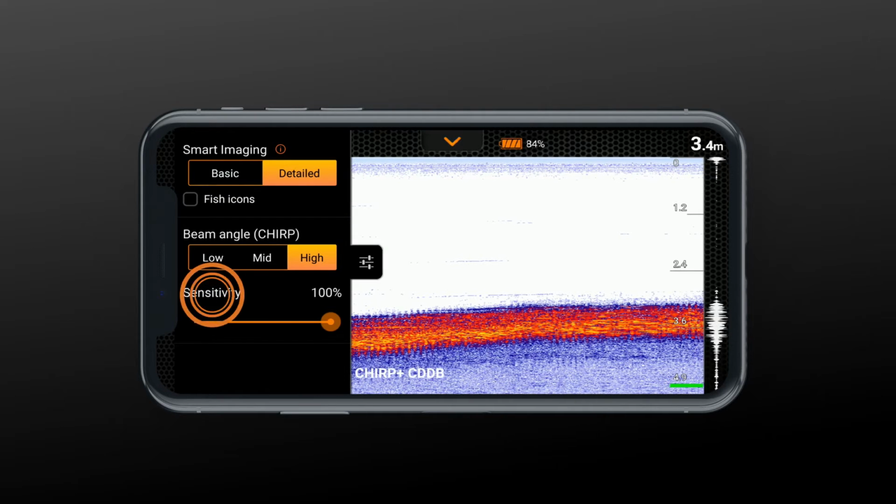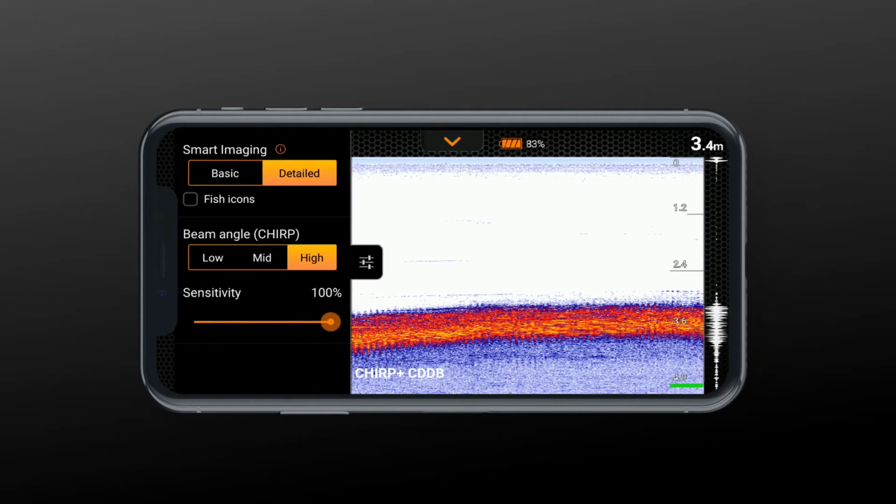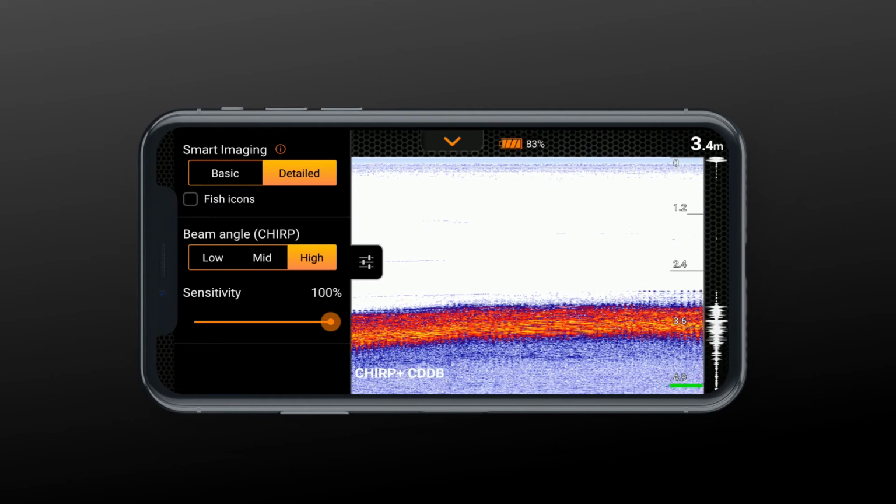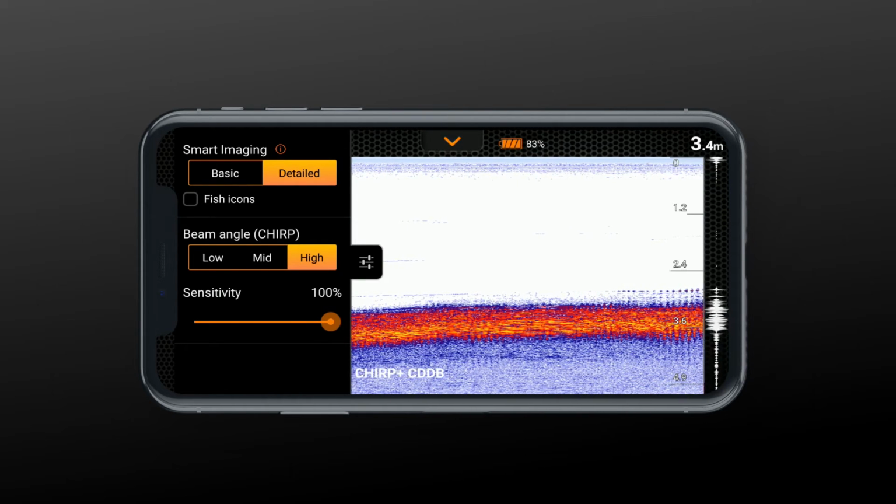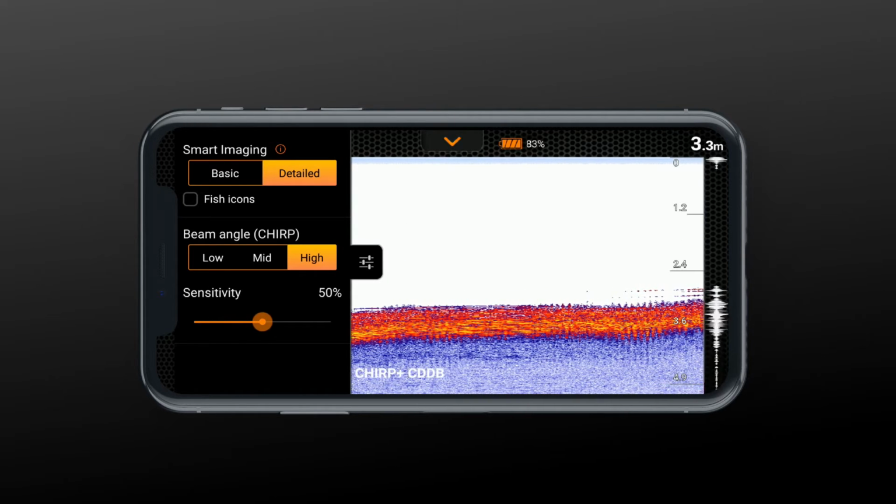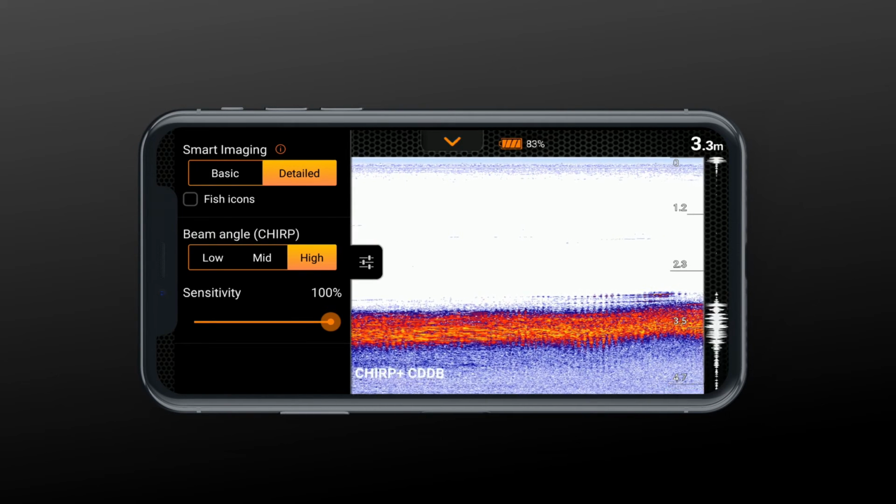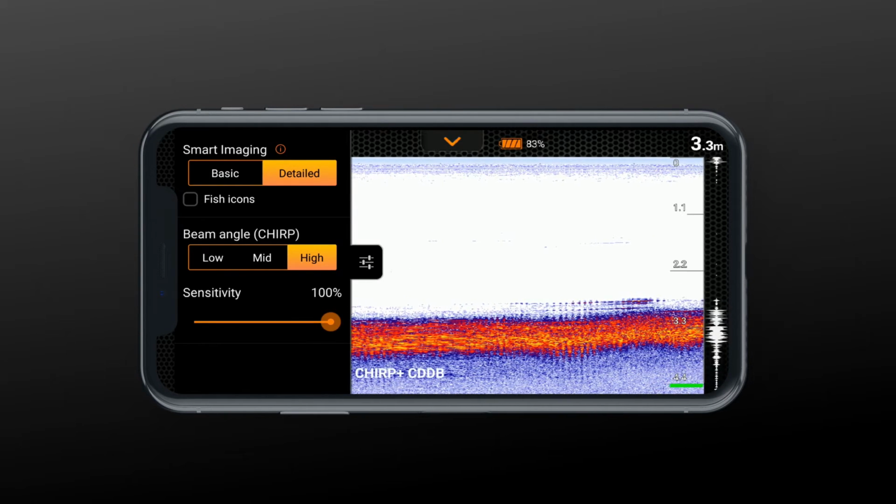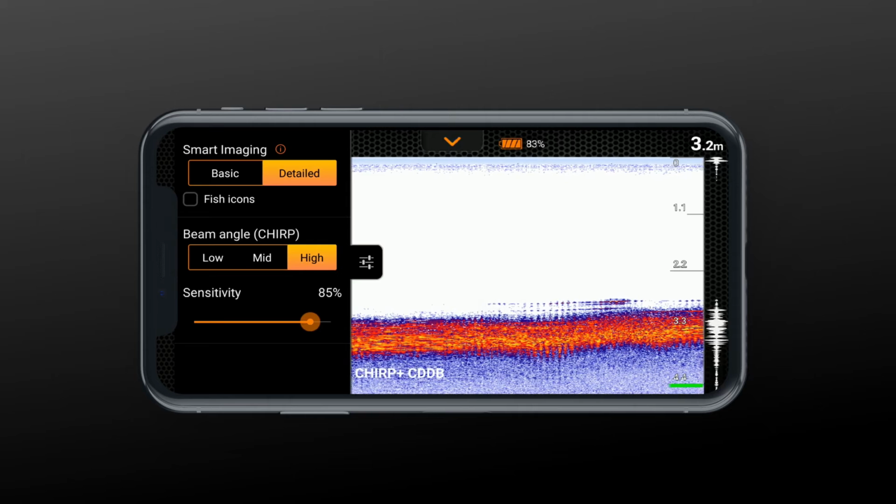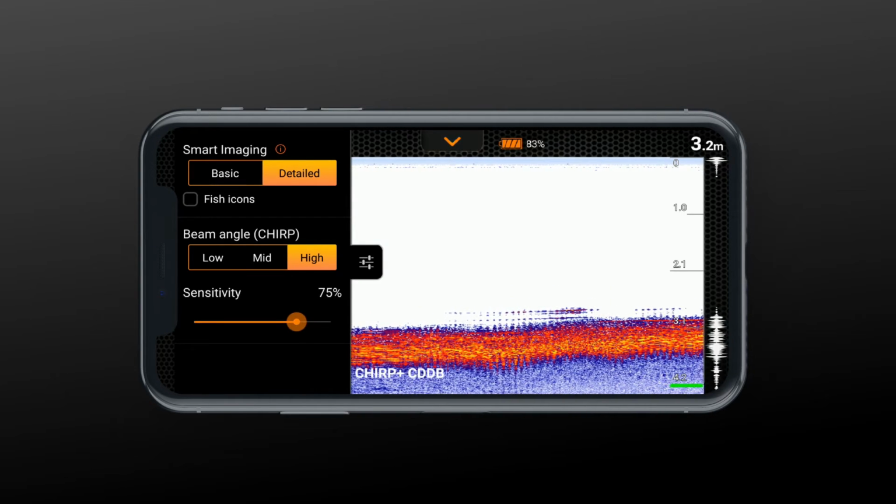Next up is sensitivity. If the water is murky and sensitivity is set on high, you might see a lot of sonar clutter. Just use the sliding scale to reduce the sensitivity, so you only pick up the objects you want to see. For crystal clear water, turn sensitivity on high for extremely detailed readings. A rule of thumb is to start with sensitivity on high and slowly reduce until you see no clutter.